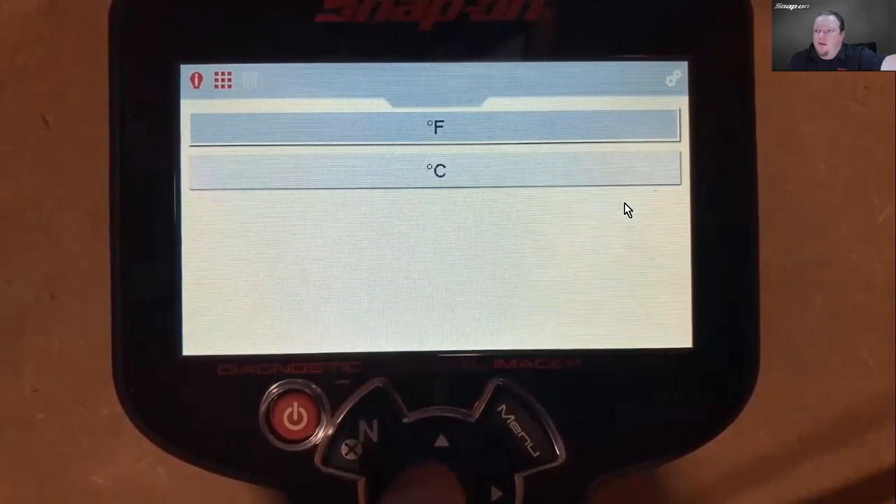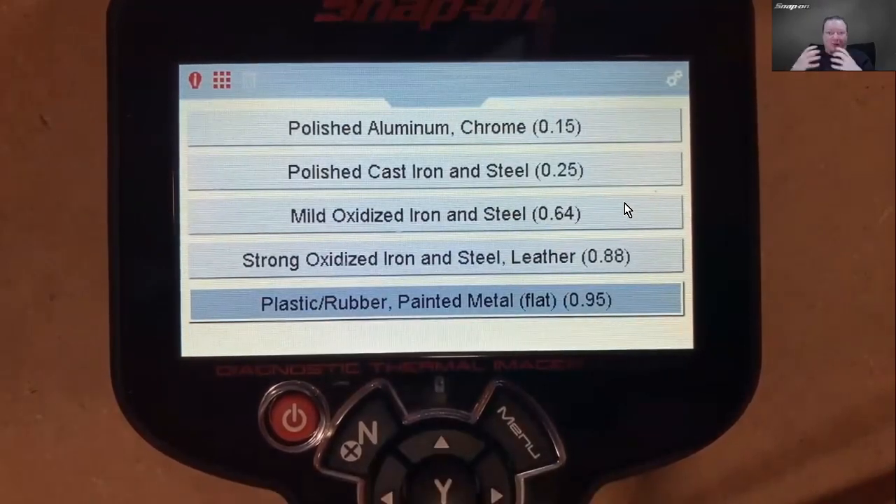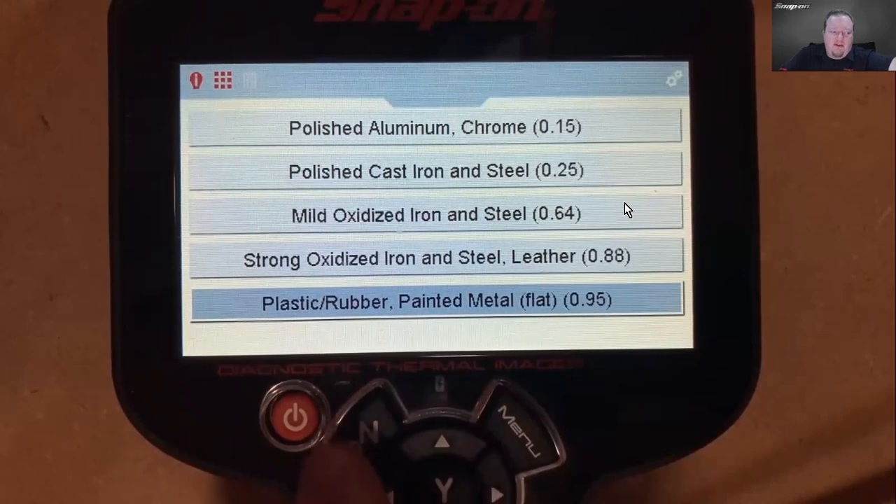Temperature, it's going to change from Fahrenheit to Celsius. Emissivity. So emissivity is a measure of how much a material emits thermal radiation or thermal energy. So it defaults to plastic, rubber, painted metal, because that's usually what you're going to be around on a car for the majority of your time. But strong oxidized iron and steel, leather, mild oxidized iron and steel, polished cast iron and steel, polished aluminum and chrome. You can set up different emissivity levels.